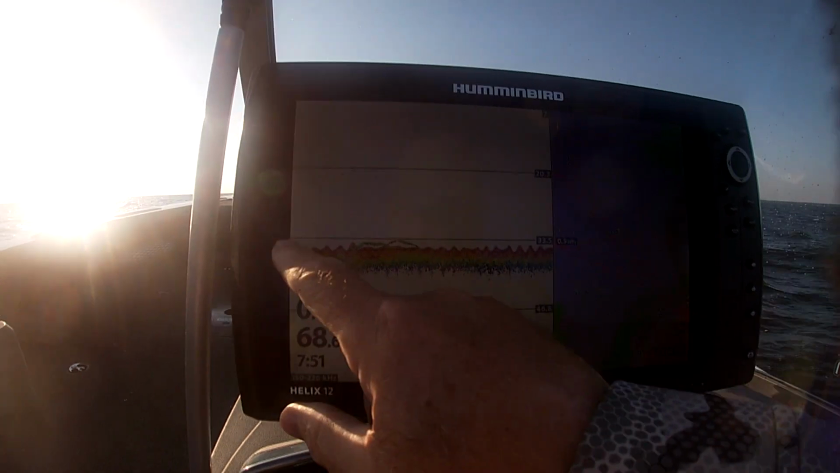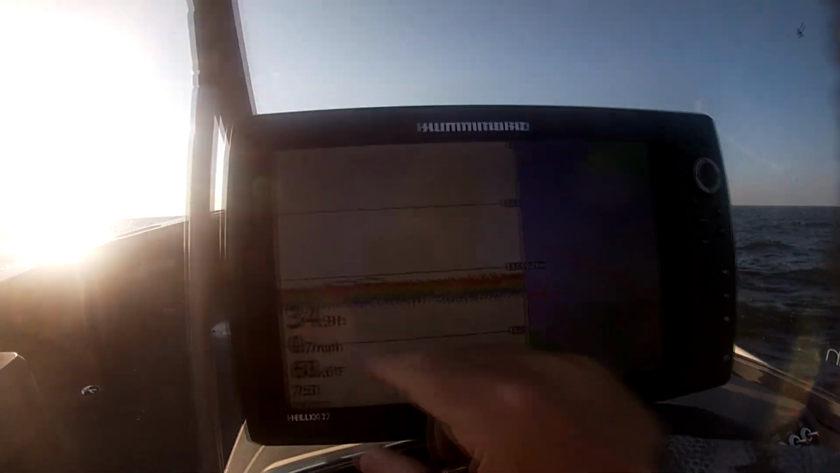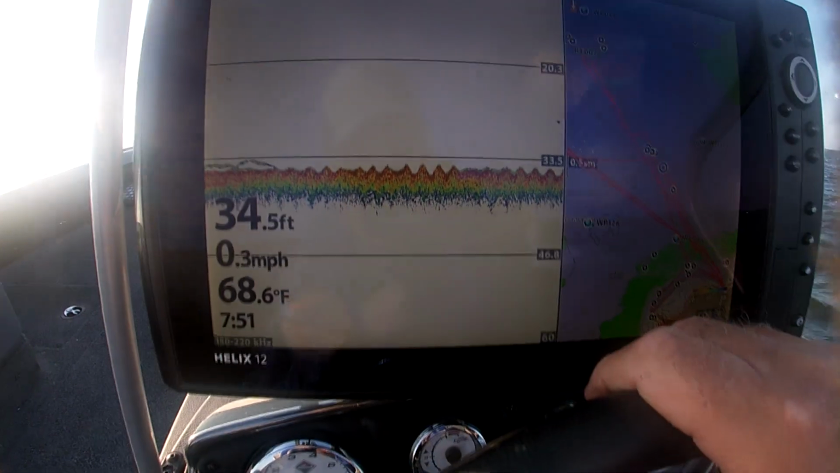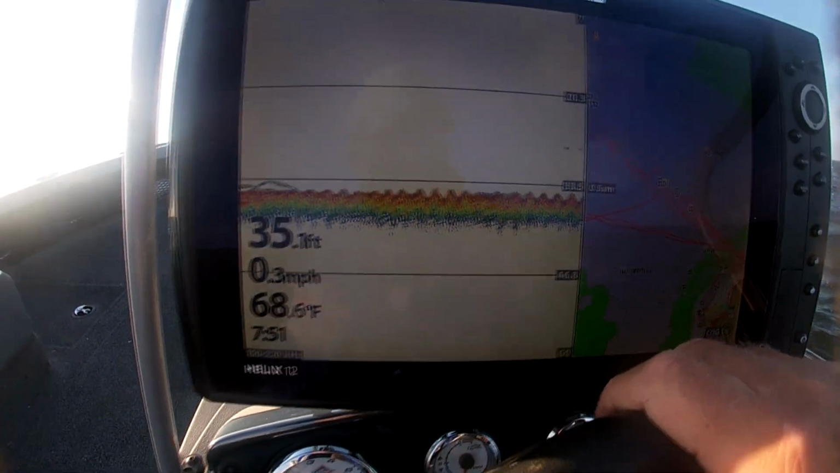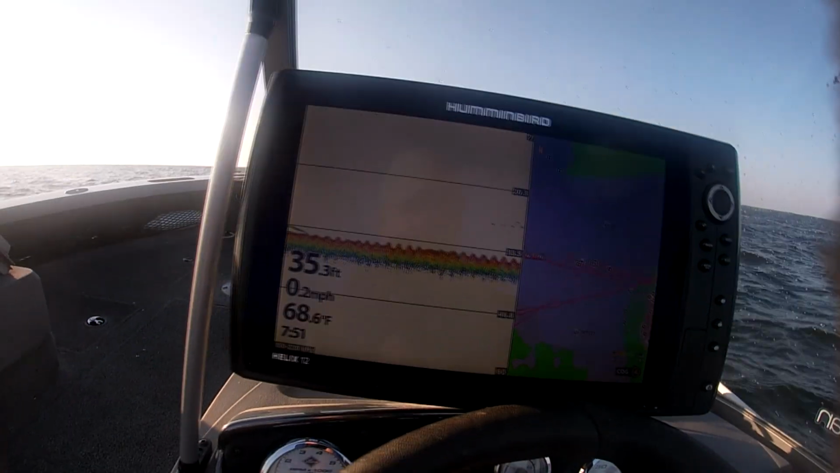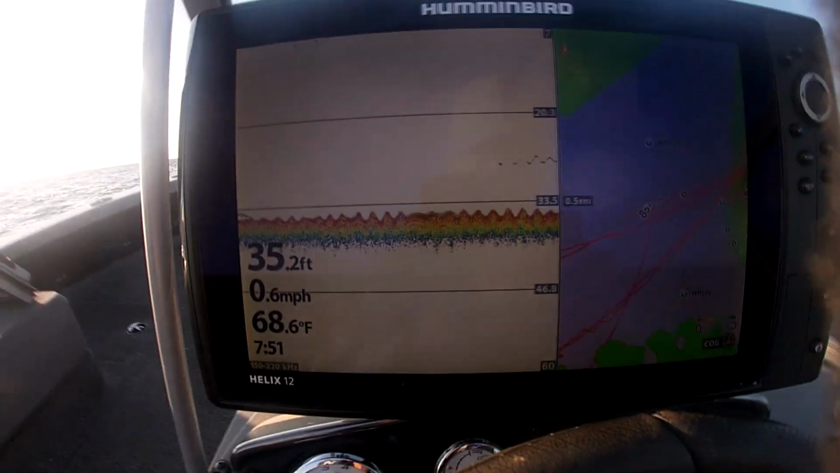All right, so I'm driving along and go right over this. There's a couple more just ahead of them. So I quick ran up, put the motor down. I've got it on spot lock, looking right into the sun, of course, but that won't be an issue, I don't think, once we start going. But there's some fish around here. I'll get the Mega Live in and get the frozen shiner.